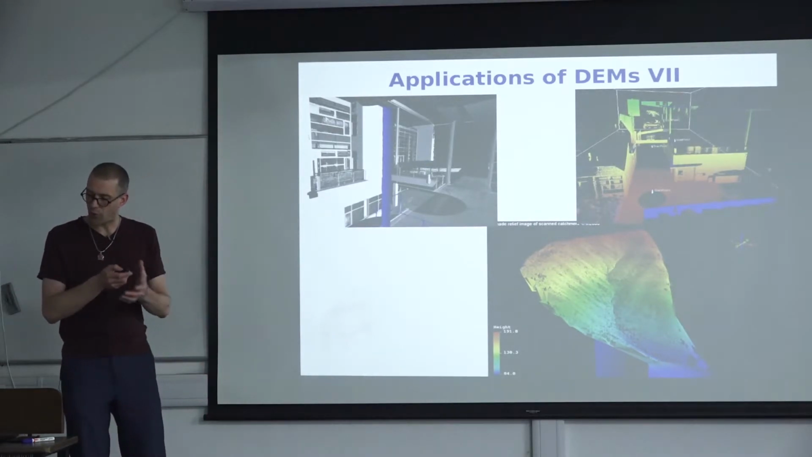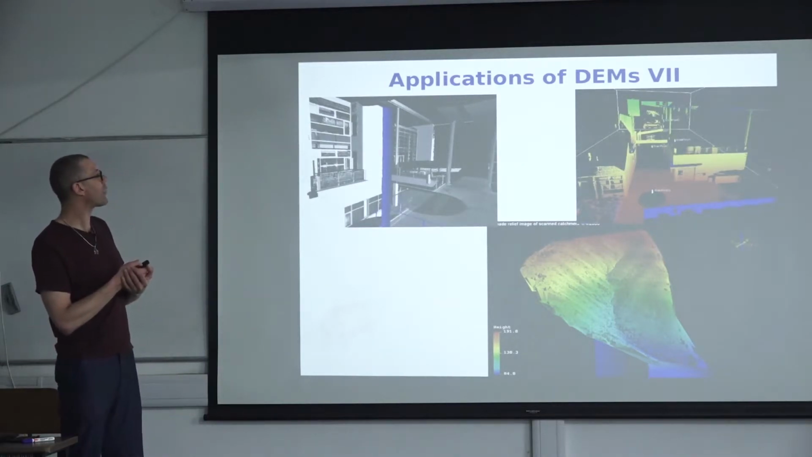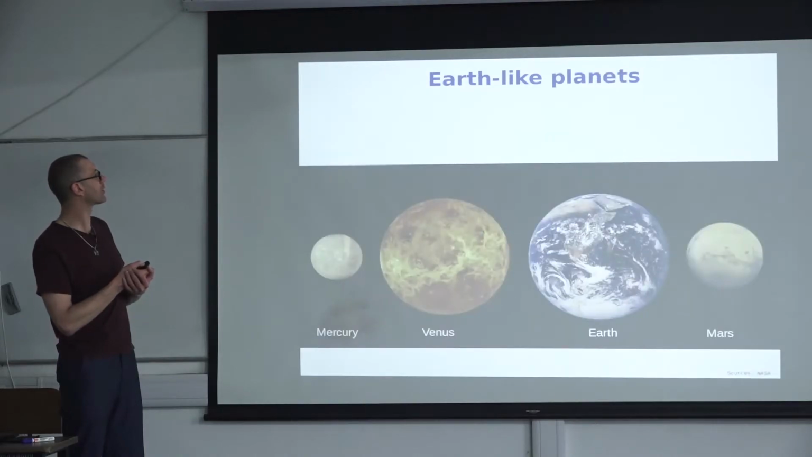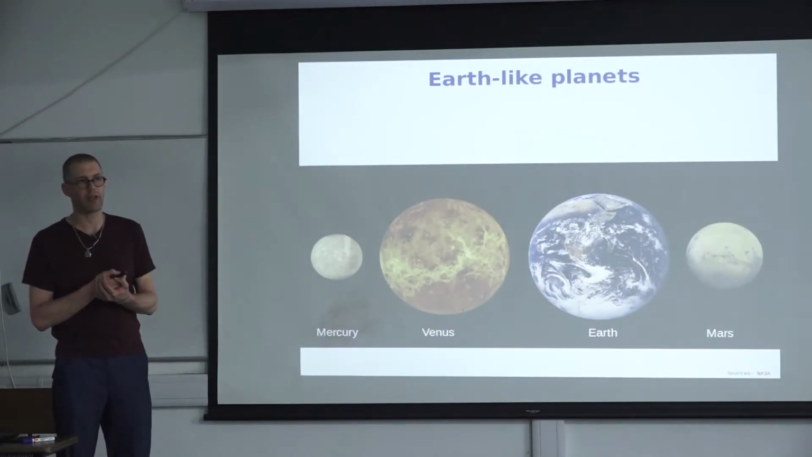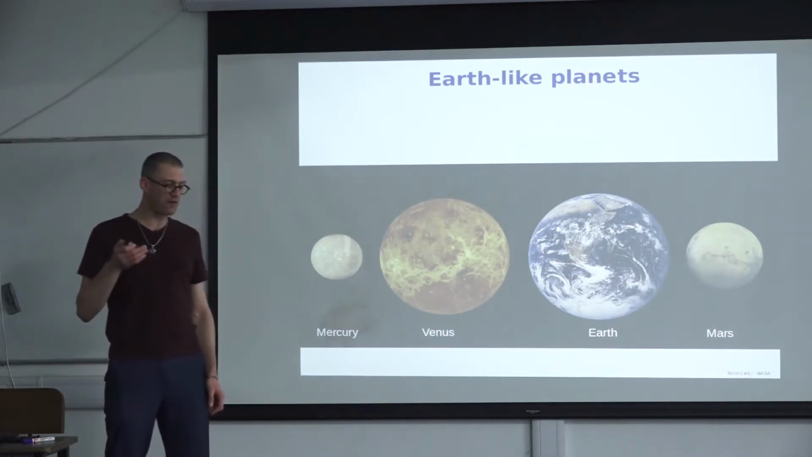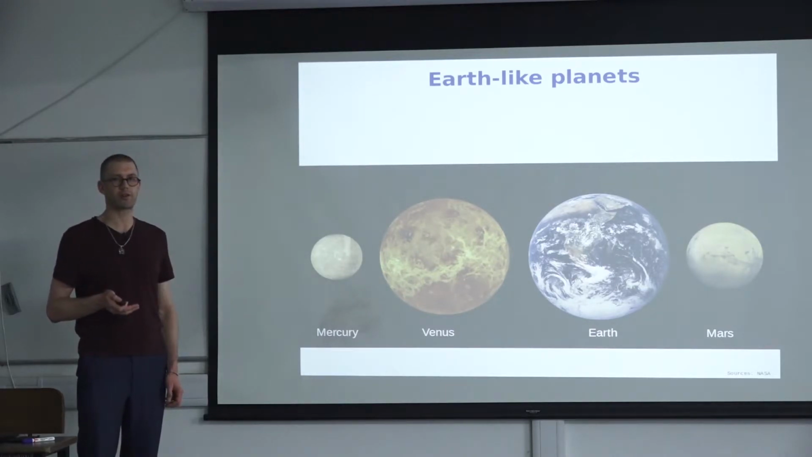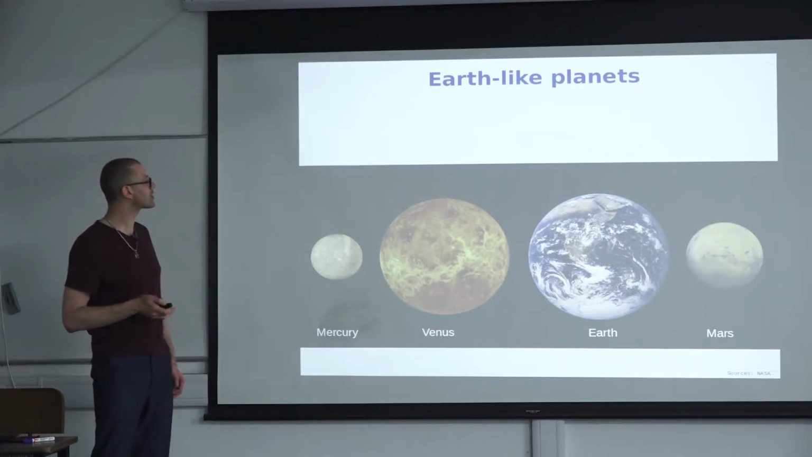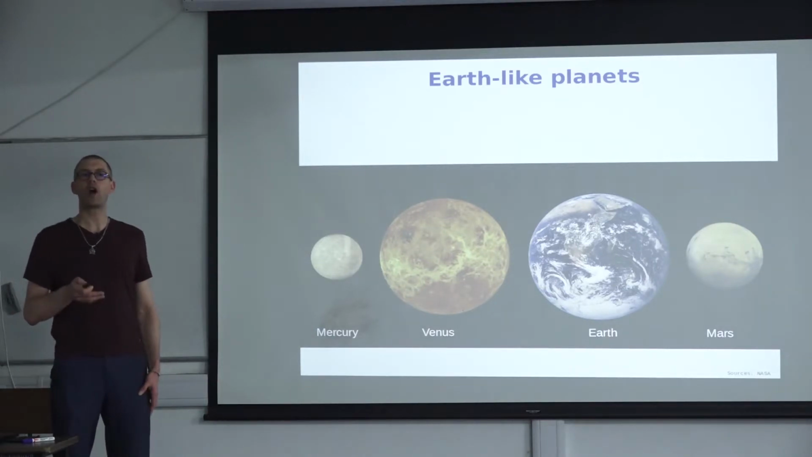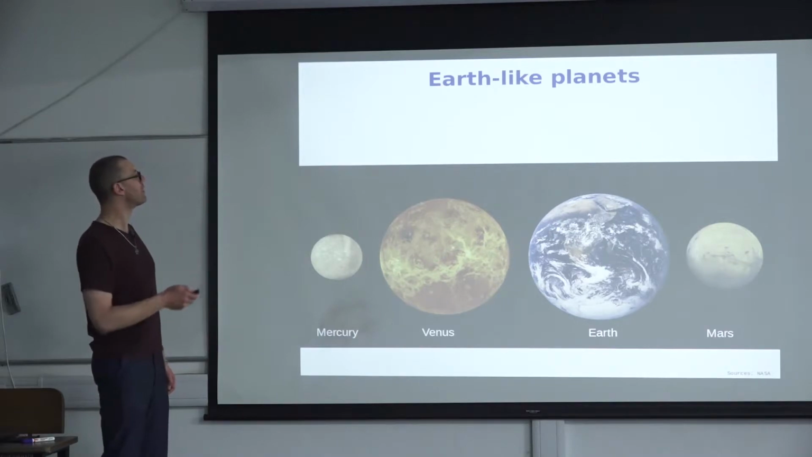Okay, so this was a quick intro into some applications. Let's see why we want to use digital elevation models for other planets as well. And this is really important because they are signatures of tectonic activity that you find at the planetary scale that you can identify with digital elevation models. So in other words, by having a digital elevation model of a planet, you know if the planet is tectonically active, if there are geodynamic processes or not. So it's a very, very useful piece of information.